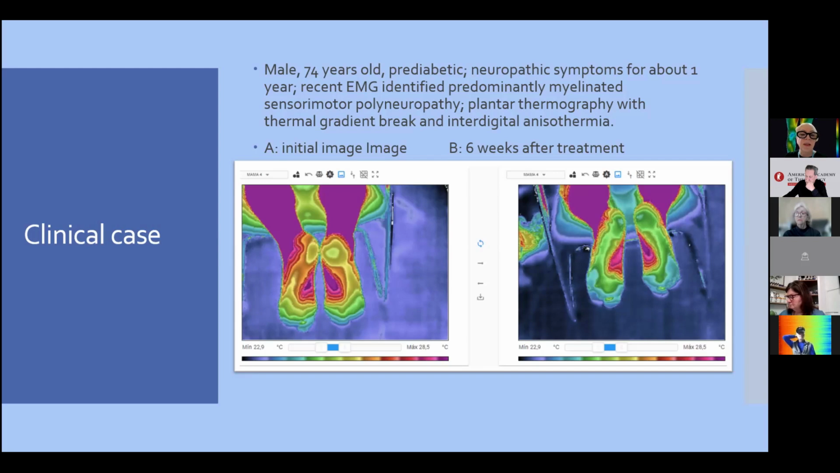When this person is a real diabetic patient, they receive the correct treatment, but diabetic neuropathy is very early in this disease because it's very sensitive. The peripheral nerves are very sensitive to different glycemic measurements. So here we have the first appointment.